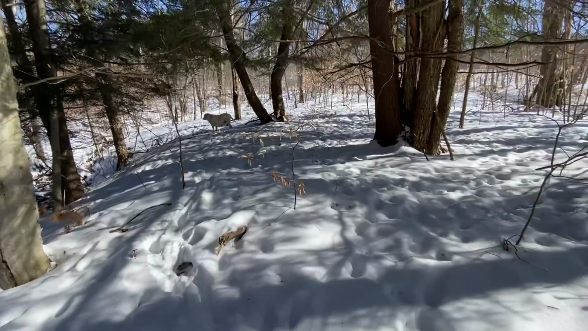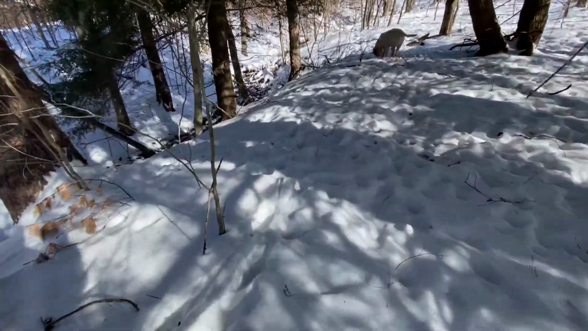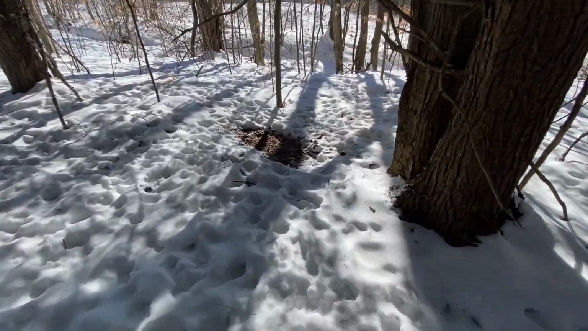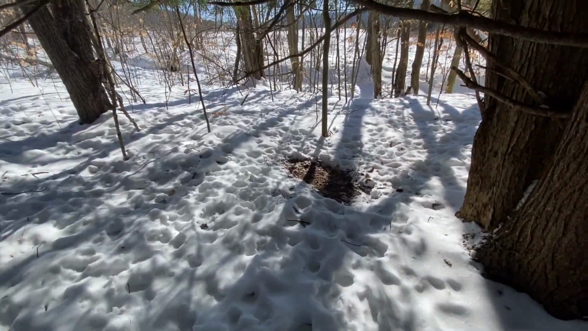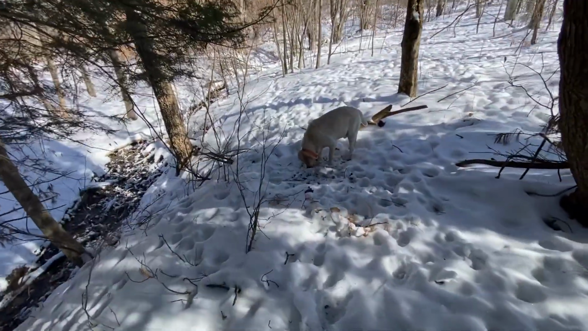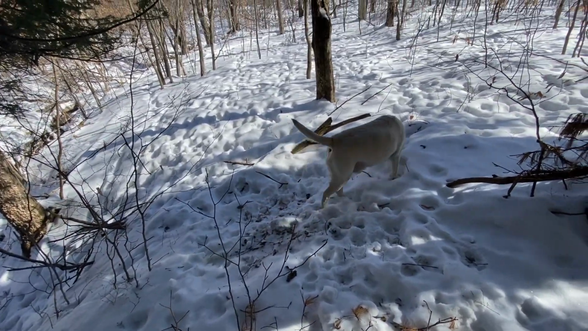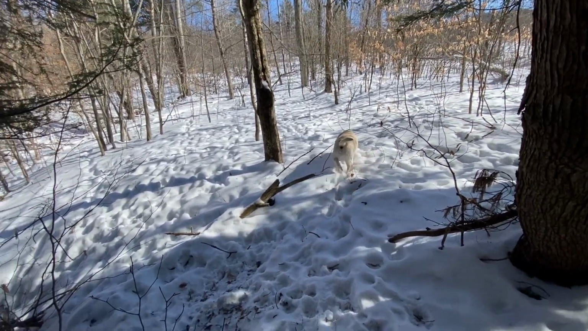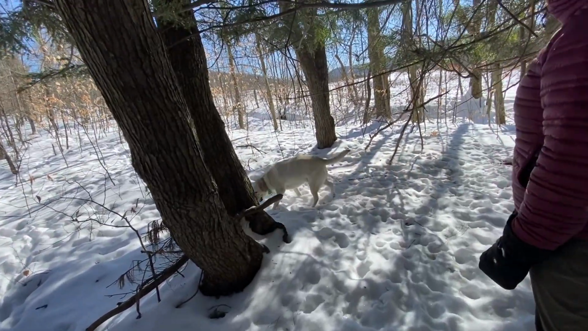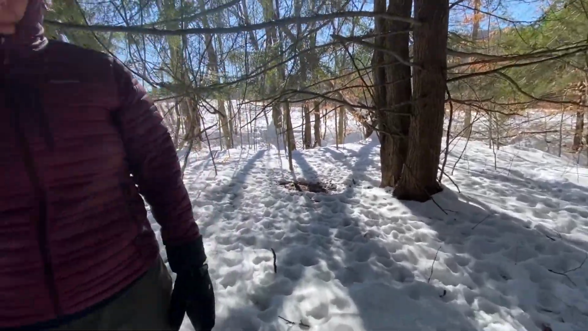What do you got? We saw all these tracks underneath these pine trees. We figured we're going to check it out. Oh, look at that bed. Look at that. And he's got a bed here. These deer must have... He's just smelling. There's nothing there. No. Hey, let's set a camera up here. Let's put a camera right here and we'll watch the deer bed underneath these pines.